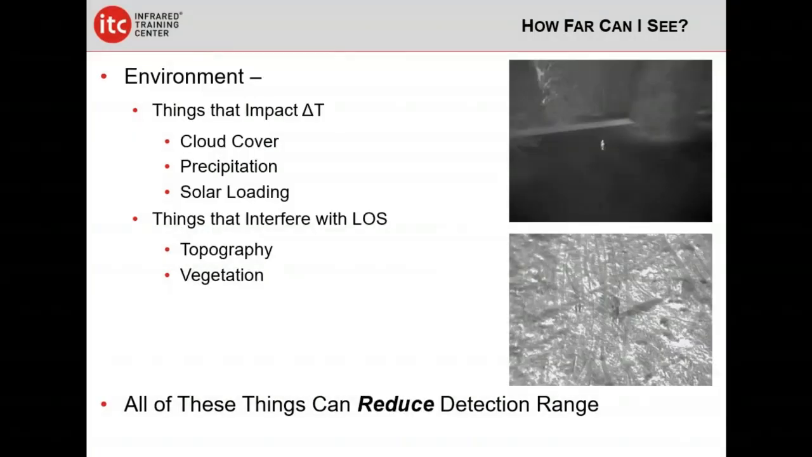Okay, well, there's another group of things we need to think about. We need to think about the environment, because there are things that impact the difference in apparent temperature or heat energy between the target and their surroundings. Things like cloud cover, precipitation, and something we're going to talk about in a second called solar loading. All of those things are going to impact what we call a delta T, or a difference in apparent temperature. And again, that's kind of a shorthand. We're really talking about heat energy here.